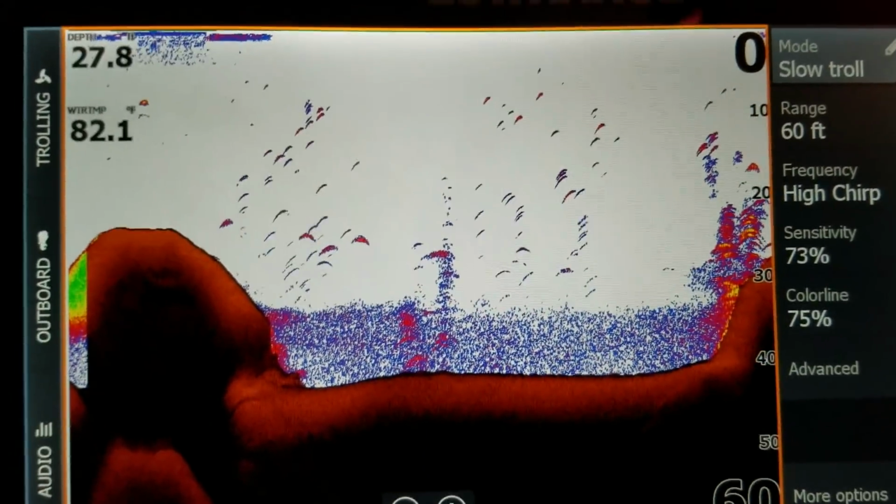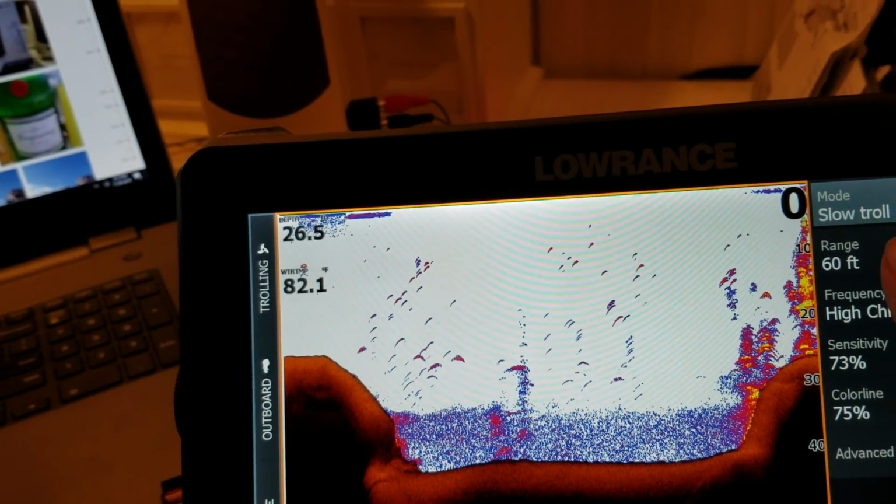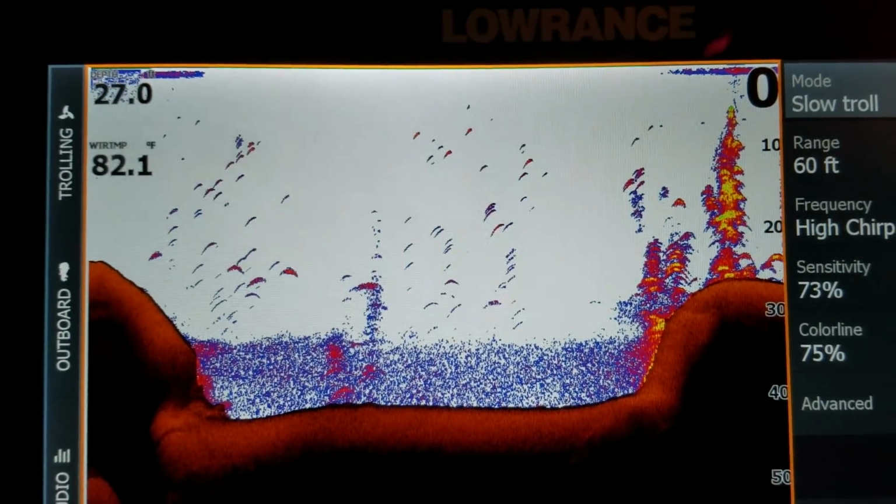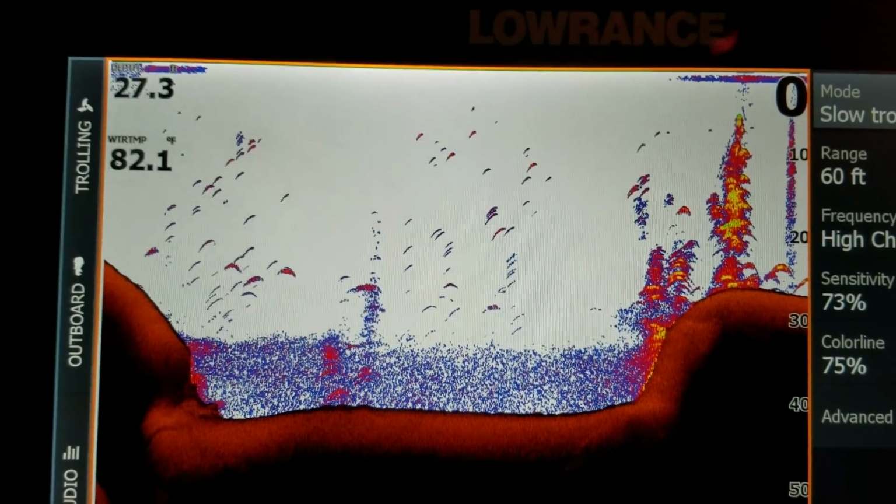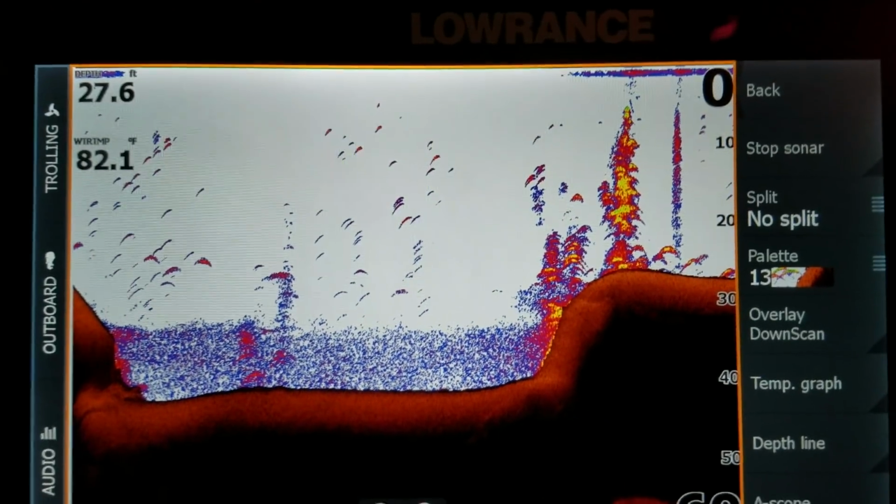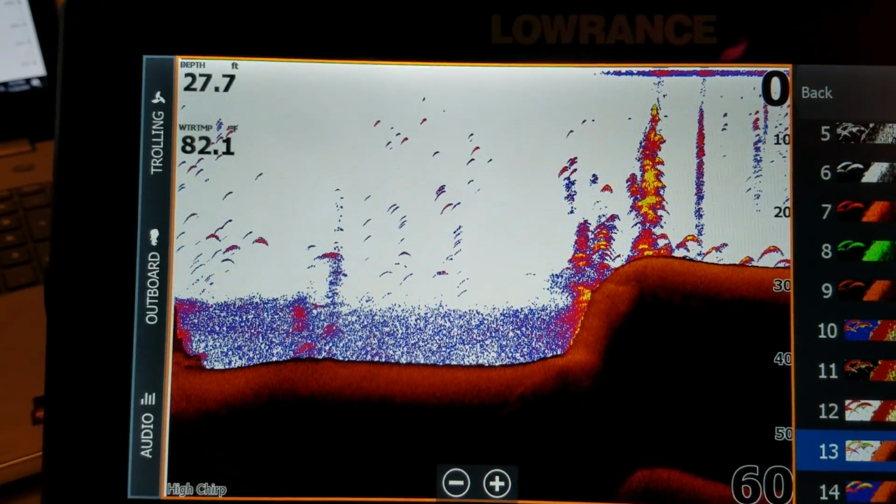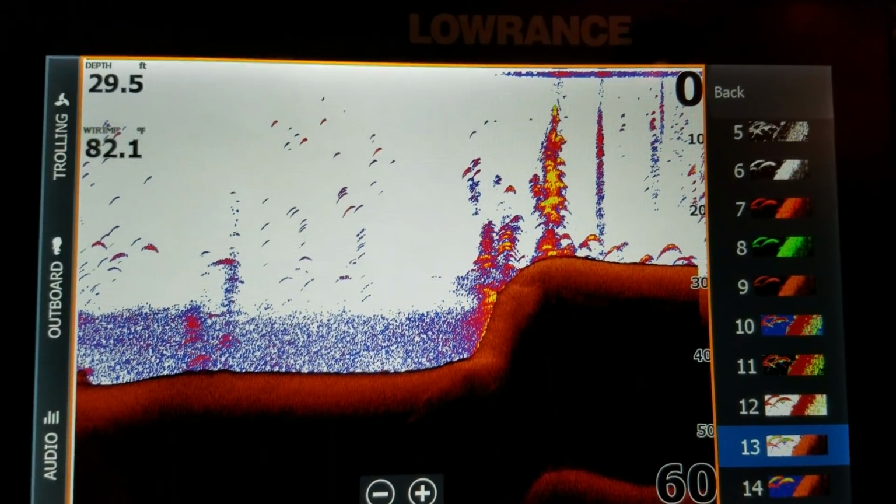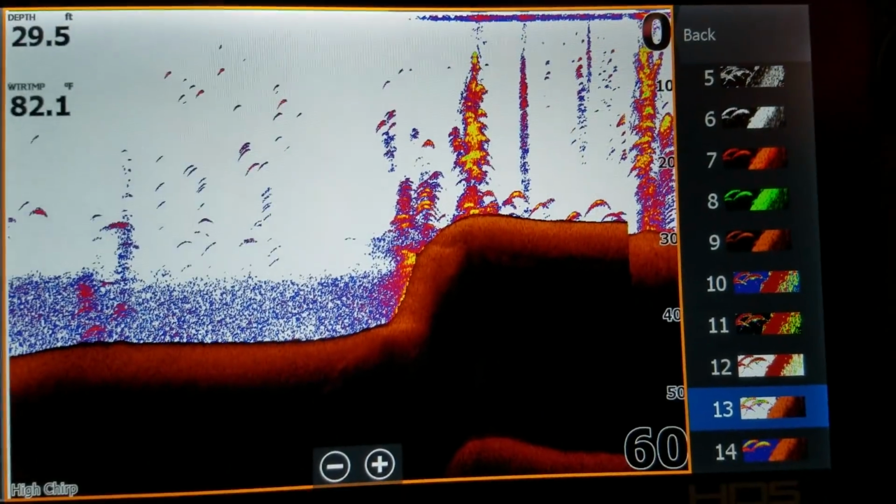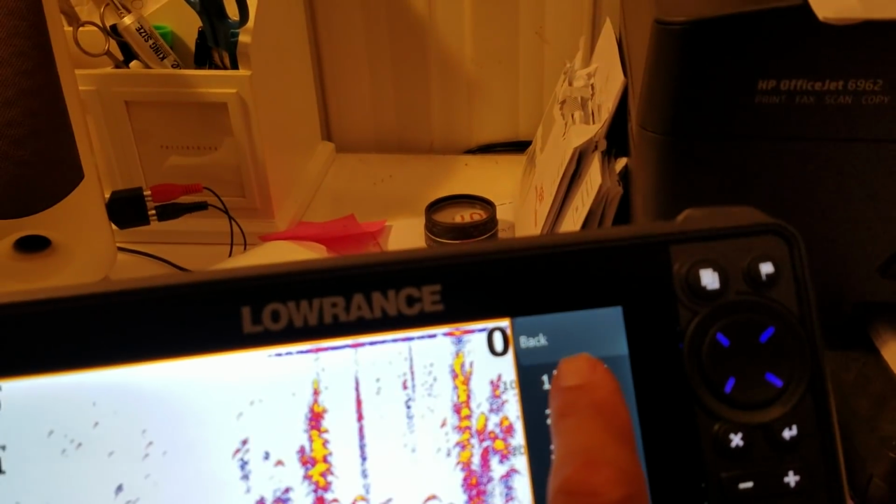Now, when you're on the Sonar overlay as well, you can range 60 foot, high chirp frequency, the sensitivity ranges, and of course you're going to want to fool with that on any different body of water that you might be on. And you hit the More options button down there, and it'll bring you to your palette page. Right? Now those are all your palettes. Now on the 2D sonar, there's 14 of them instead of 10. Personally, I like palette 13 or palette 1.